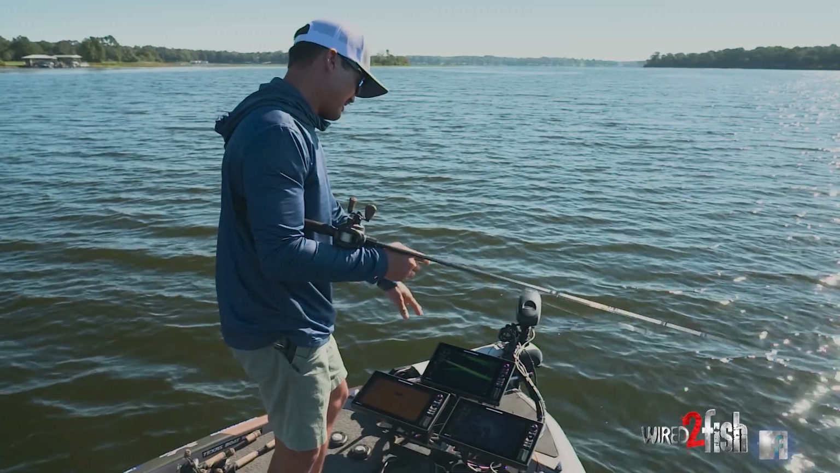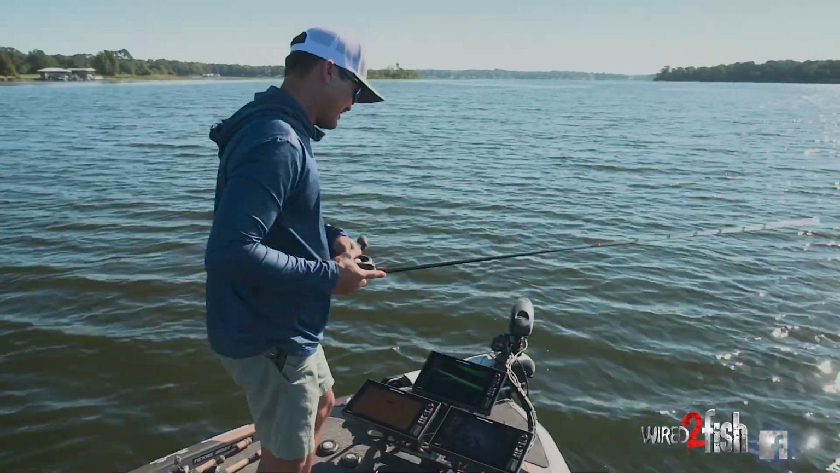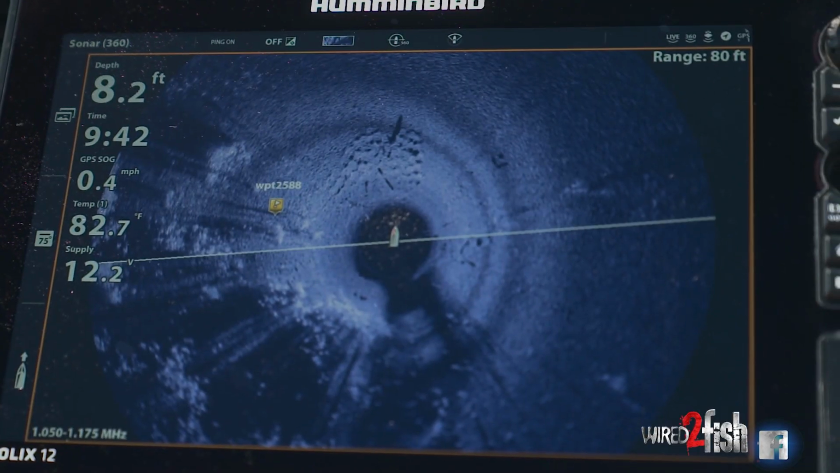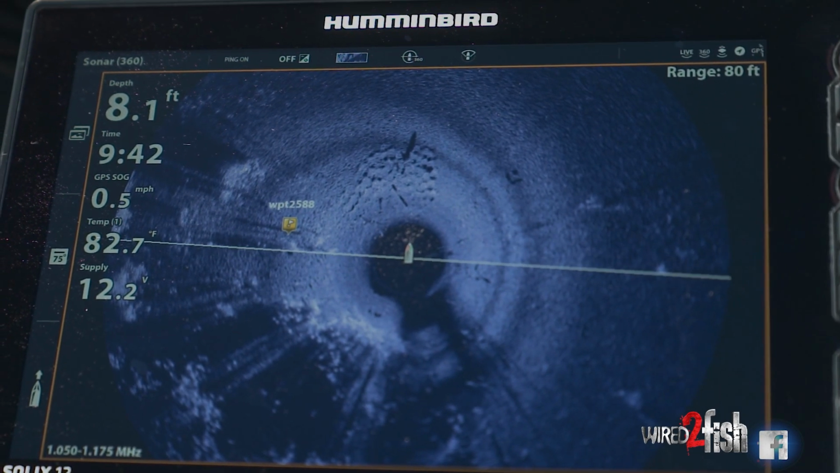That is a really, really cool looking spot right there. And I can see fish all over it. Let's see what species they are. But that is just a beautiful spot.